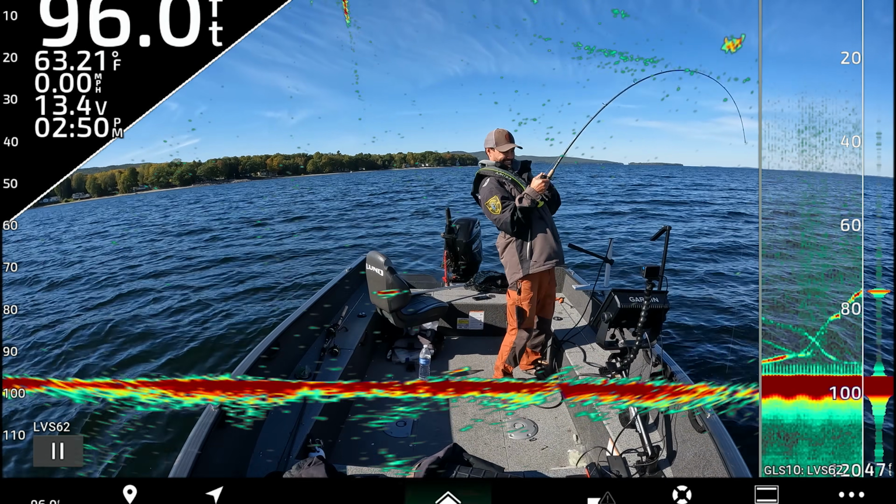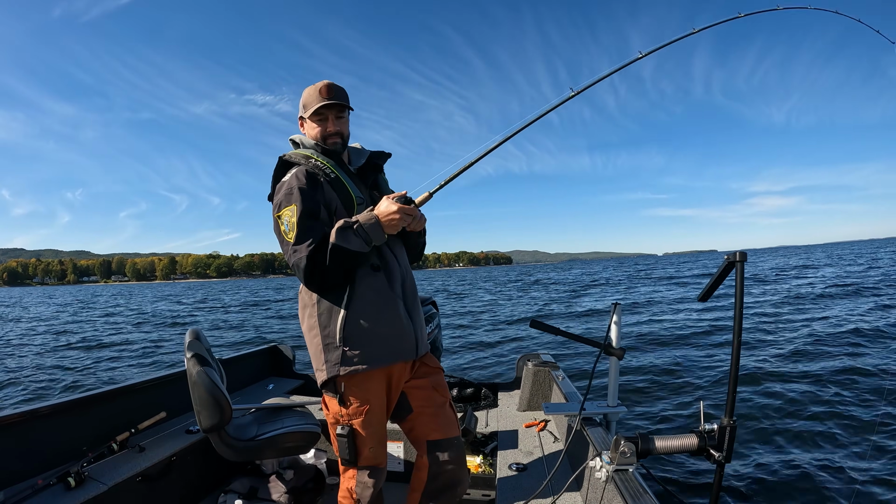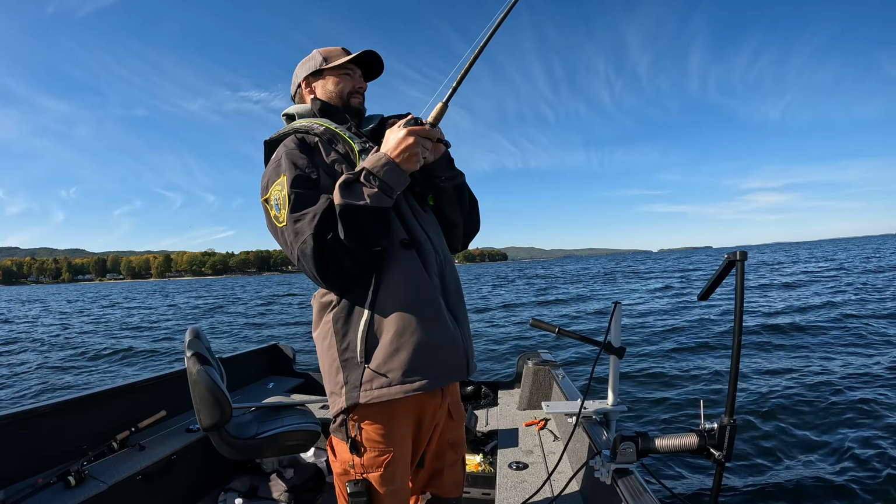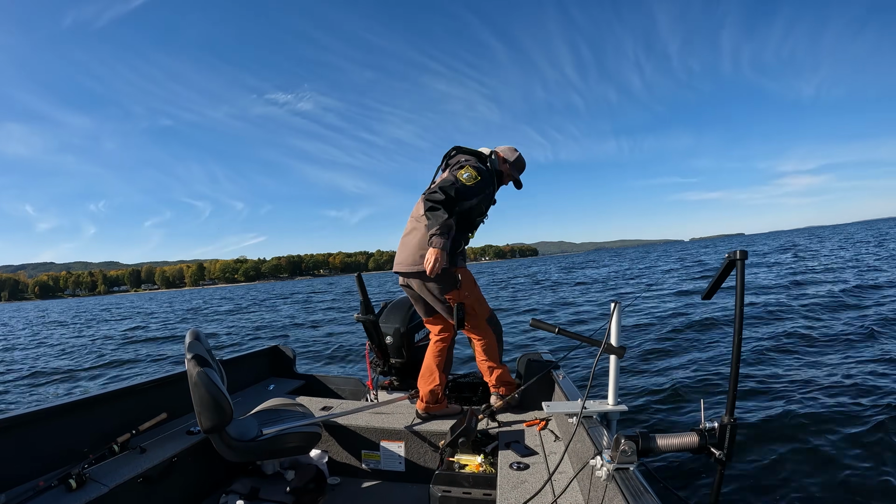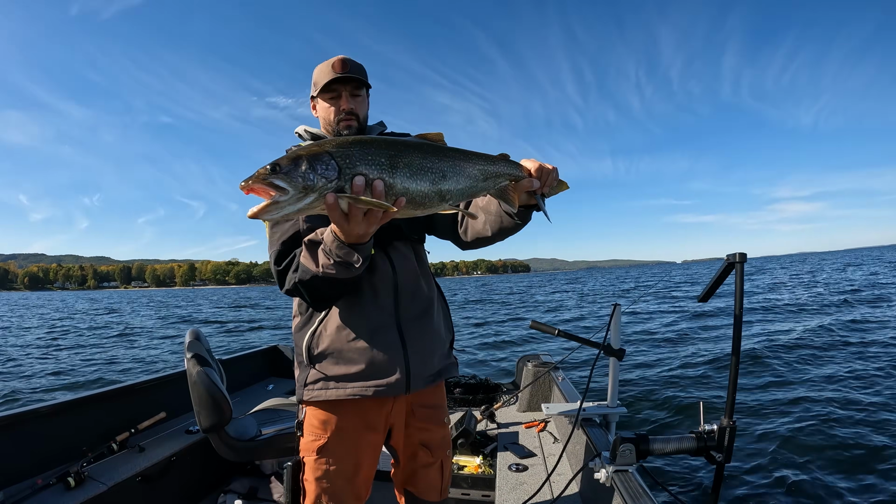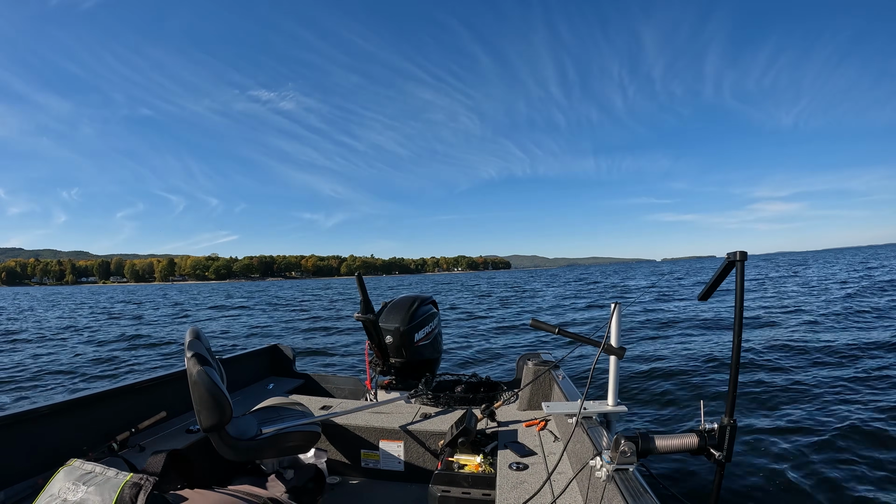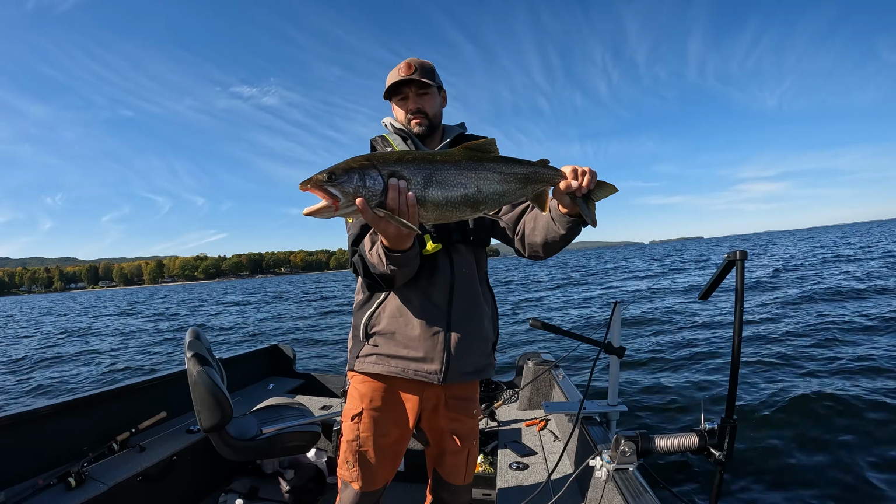That one's hungry. Finally one that's starving here. Hook's already out. Nice cold Laker. He's about 26 inches, but super fat.